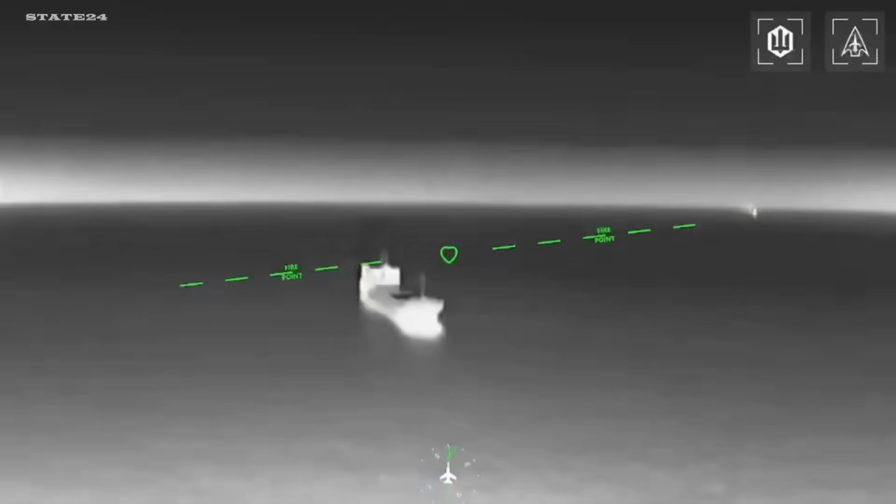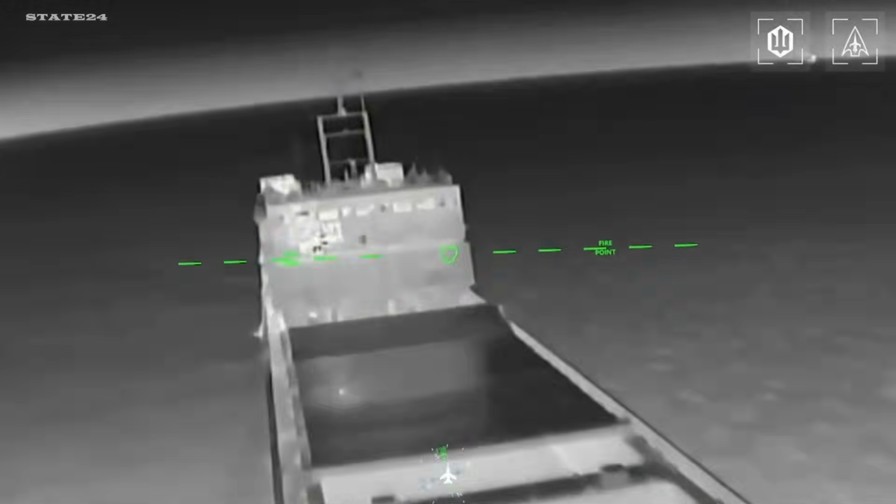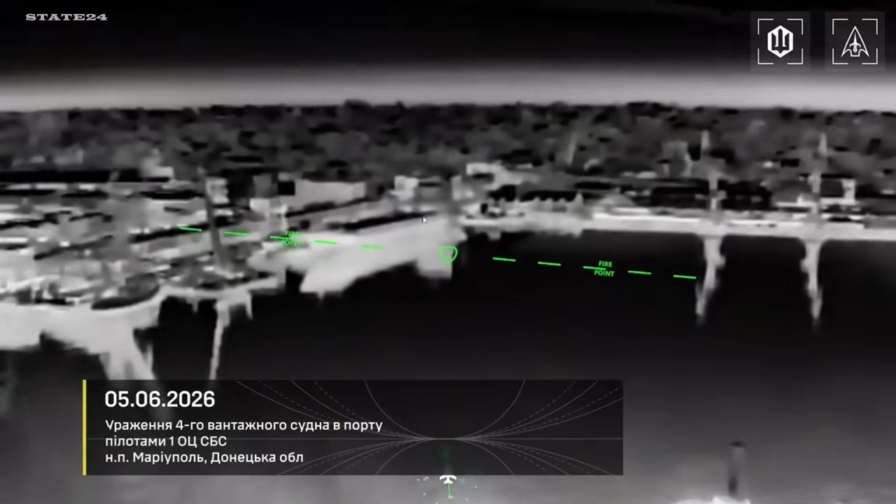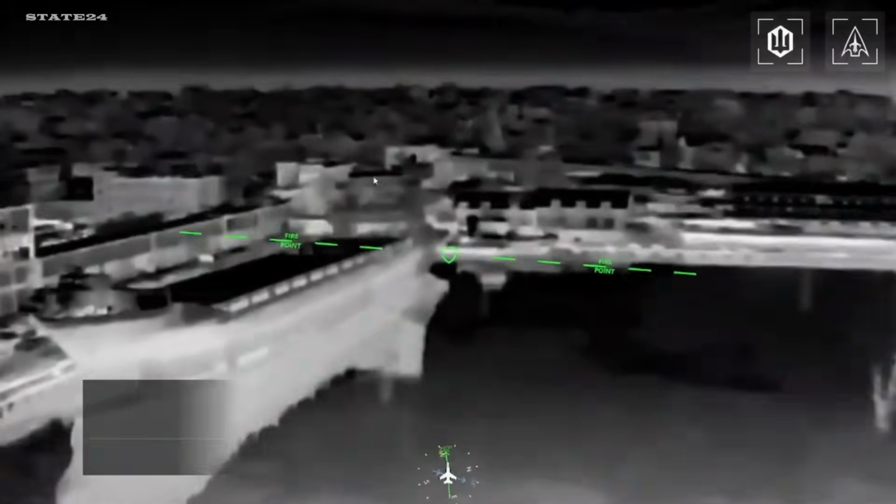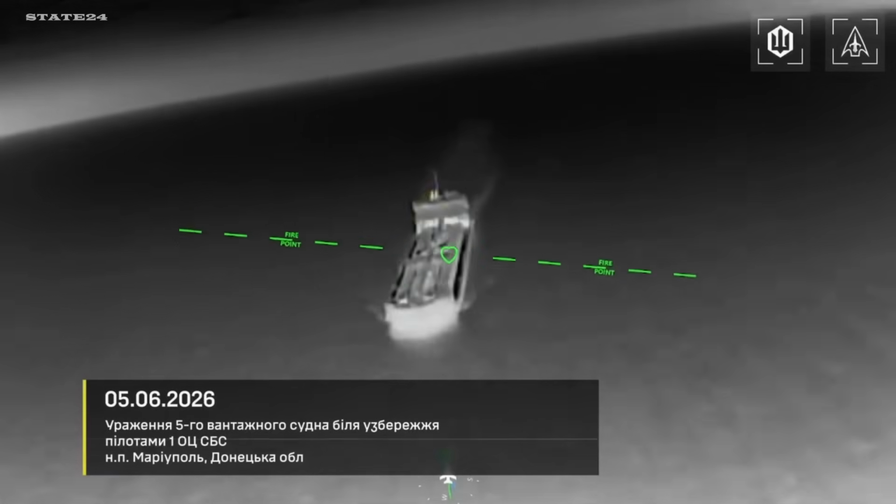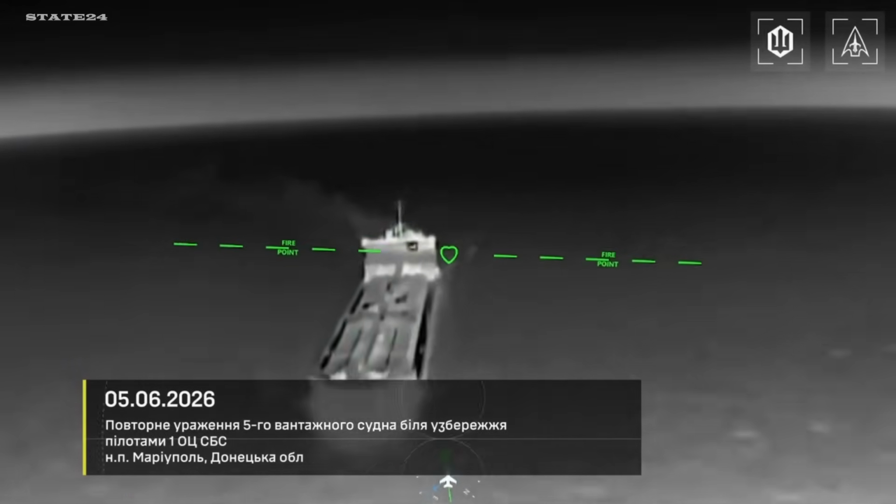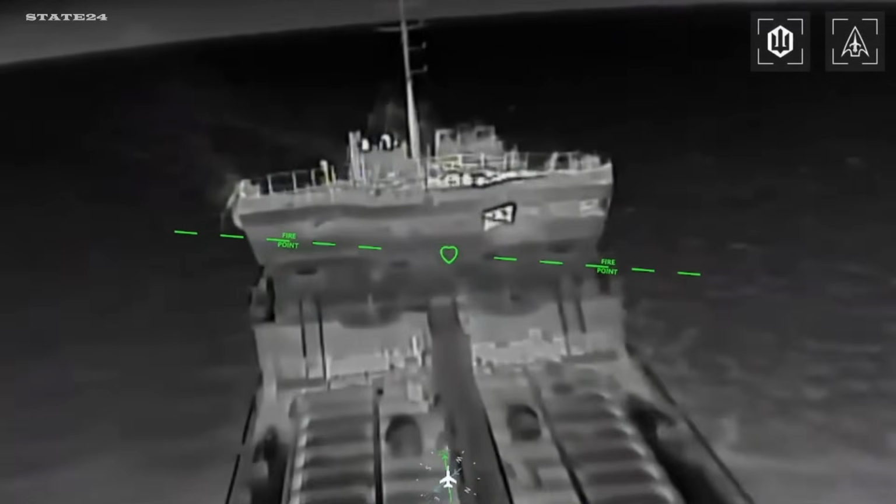100-kilogram warheads delivered with precision optics. These aren't neutral commercial vessels. They're part of the logistics network that keeps Russian military operations funded and supplied. Every ship struck is a cargo run that doesn't complete, grain that doesn't get stolen, fuel that doesn't reach its destination.